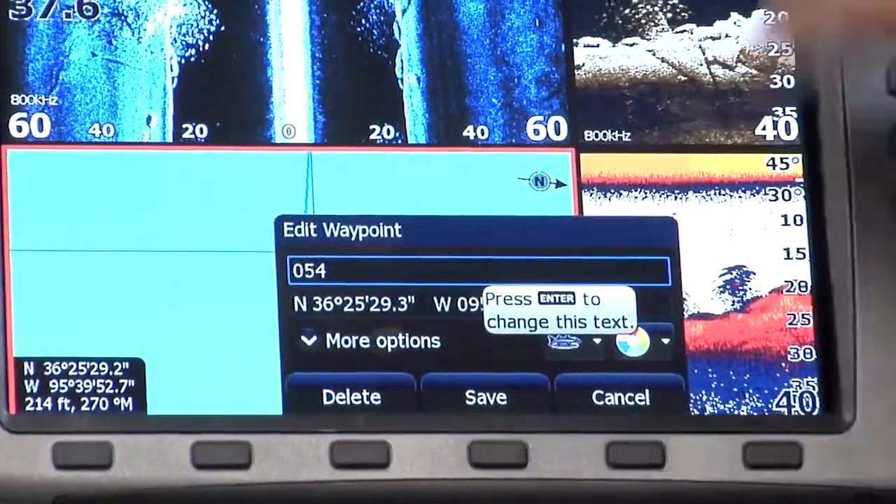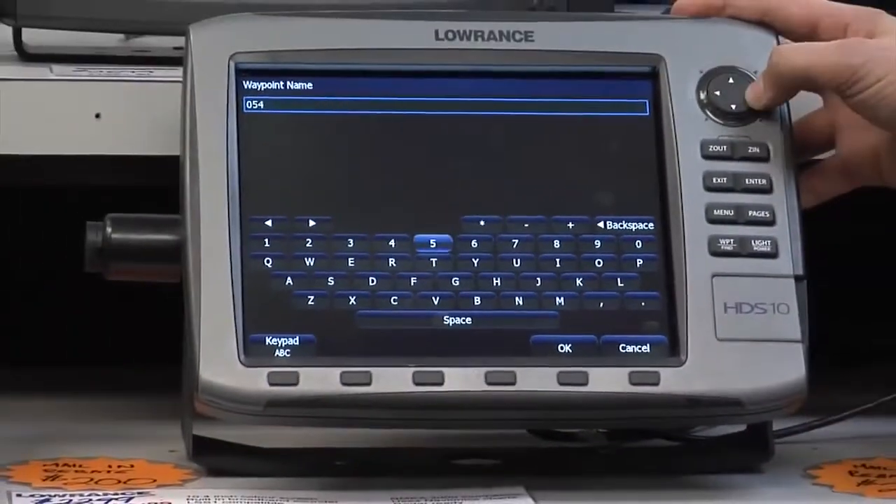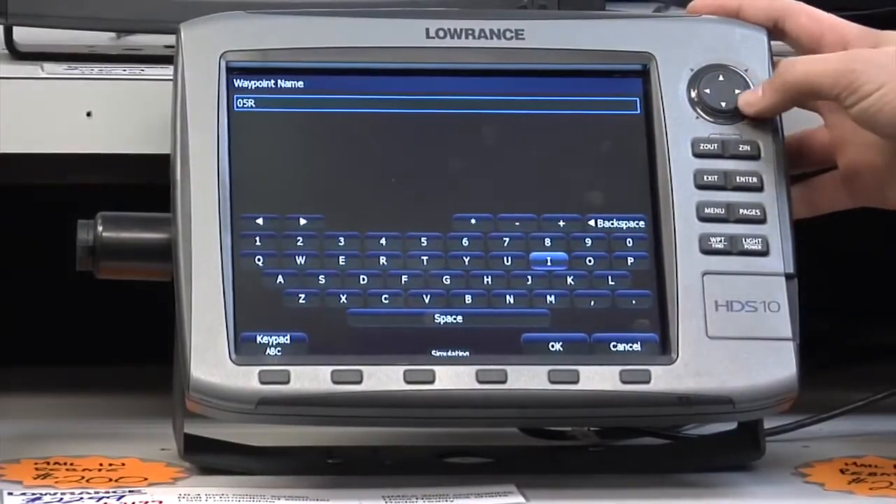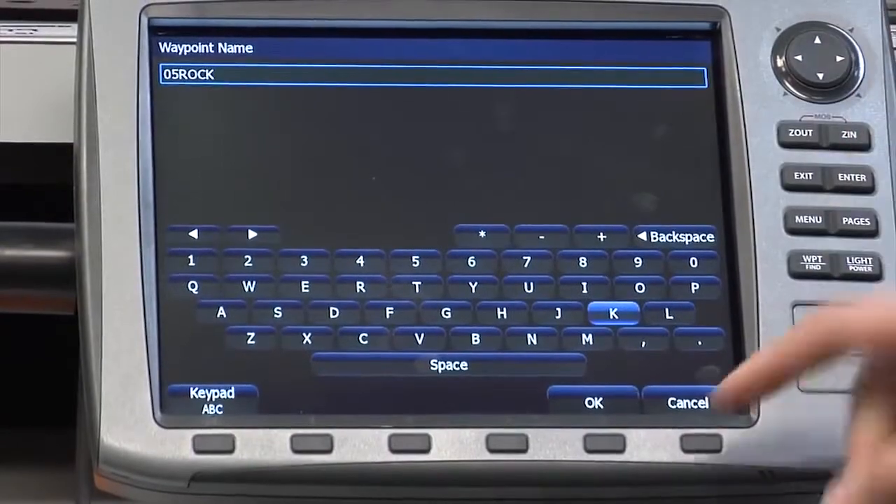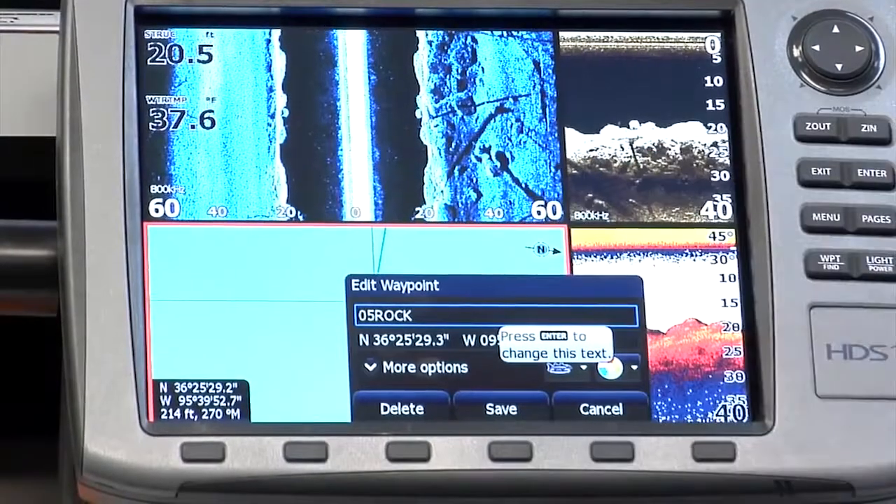So this little blue box is our active window. Just go to the name. We can press enter. And now we have a full keypad here to change the name to whatever we want. So we'll just go through, let's say it was a rock pile that we found. We can just change that quickly here to rock. Excellent. Hit OK. And now we have rock. You can even leave a number associated with it as well, which is not a bad idea if you have a lot of rock piles.